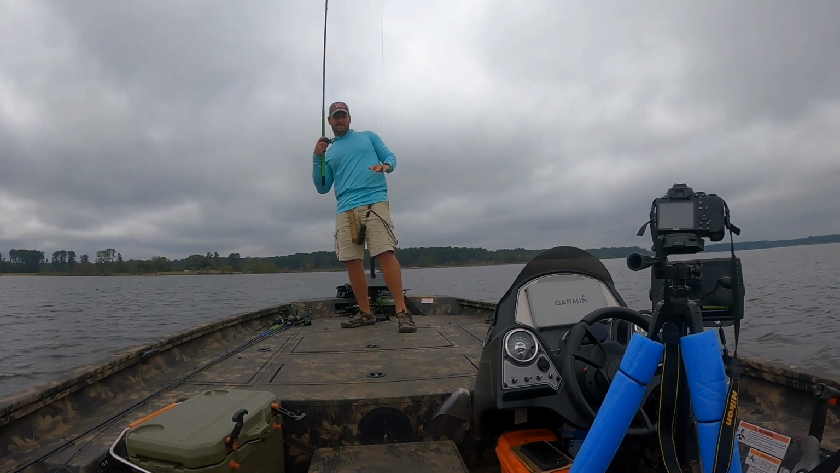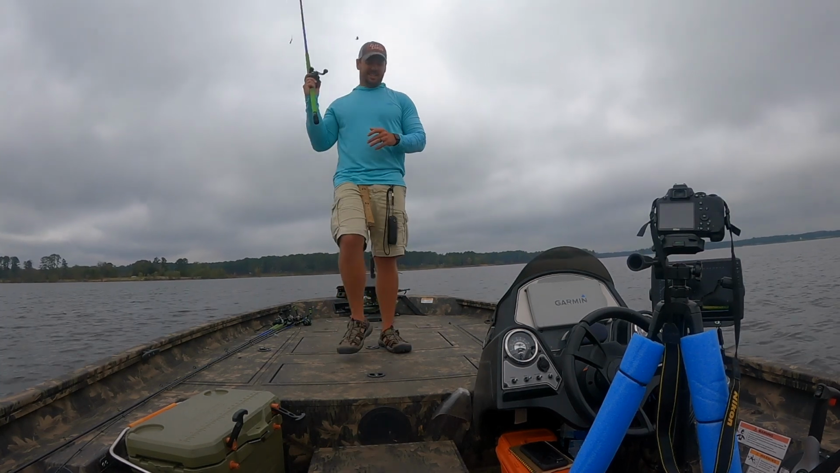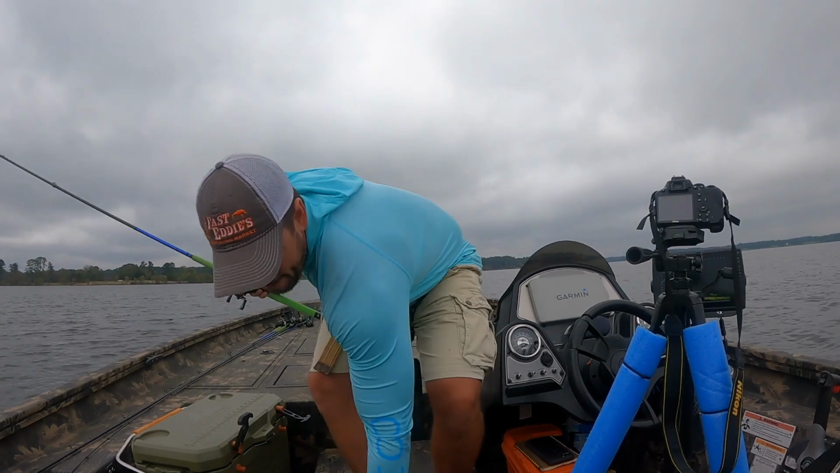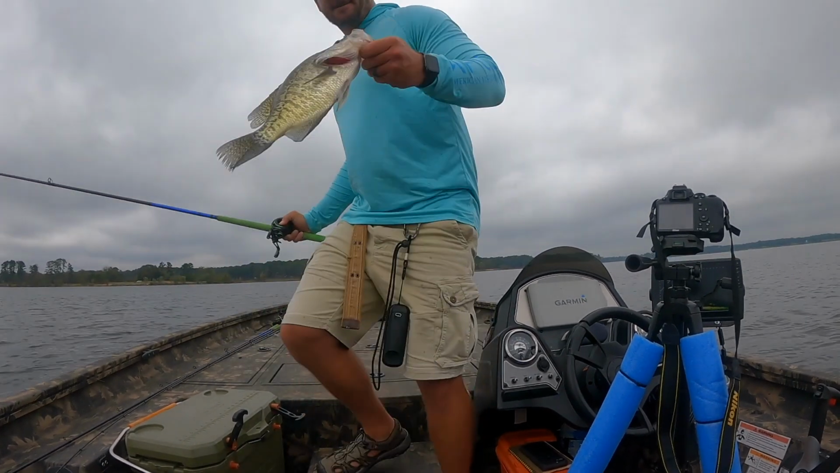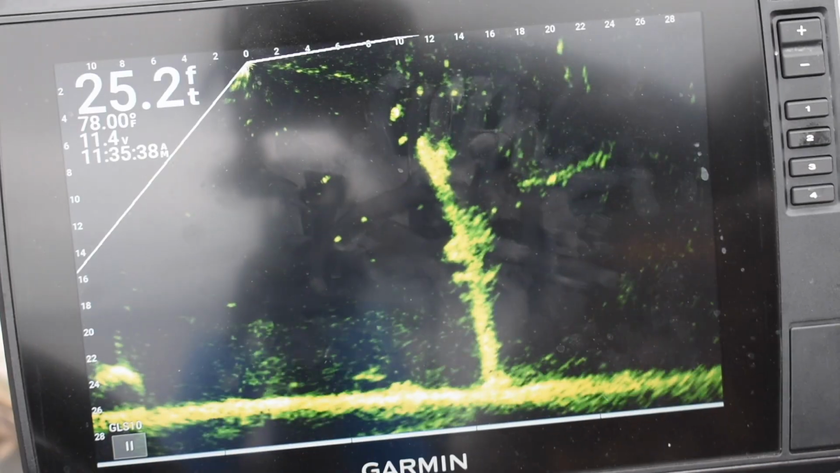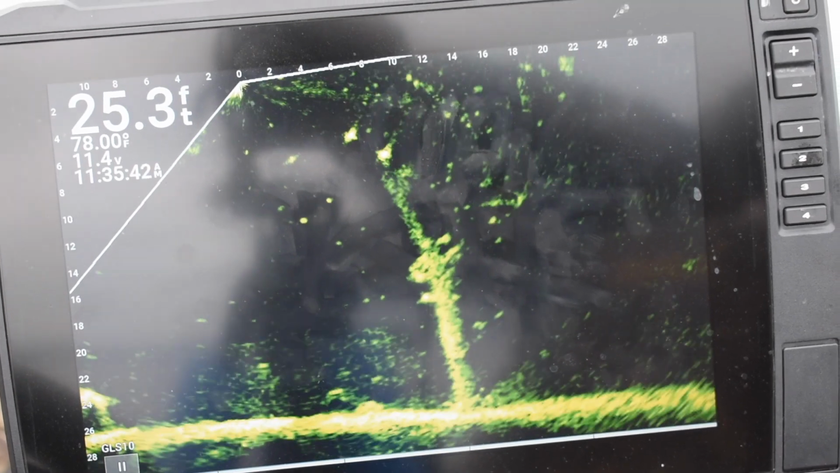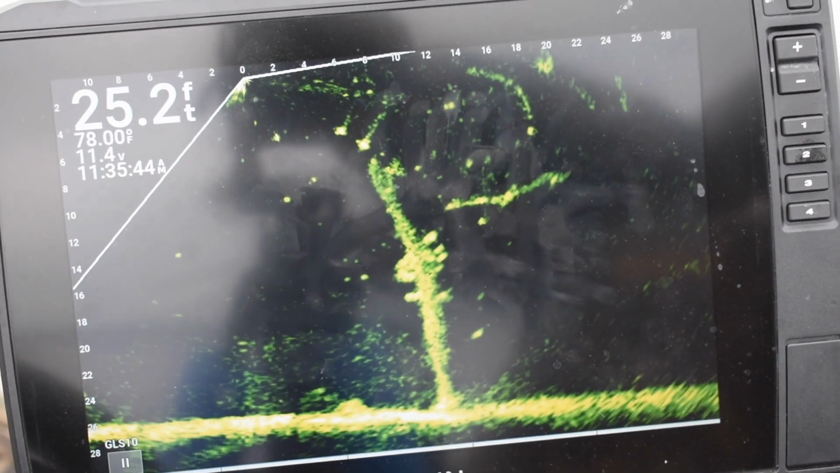I don't think personally that either one is better than the other. I'm not going to sit up here and say you're going to catch a lot more fish vertical jigging as opposed to casting, or you're going to catch a lot bigger fish casting as opposed to vertical jigging. I know everybody has their preference.